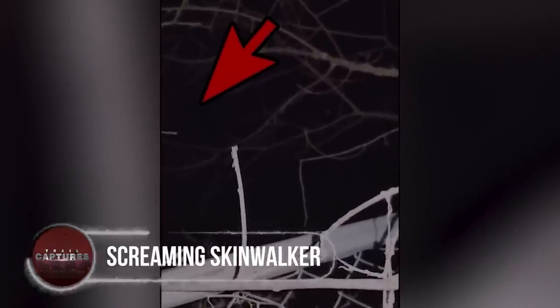Screaming skinwalker. Oh. Maybe this scary being wasn't able to see too well in the dark and kept hurting itself in the process. A curious explorer, after hearing numerous instances of a terrifying screaming sound coming out of his friend's place, decided to check it out. While recording the video and explaining about the area, the assumedly skinwalker randomly screams, "Did you hear that?" instantly scaring him away.